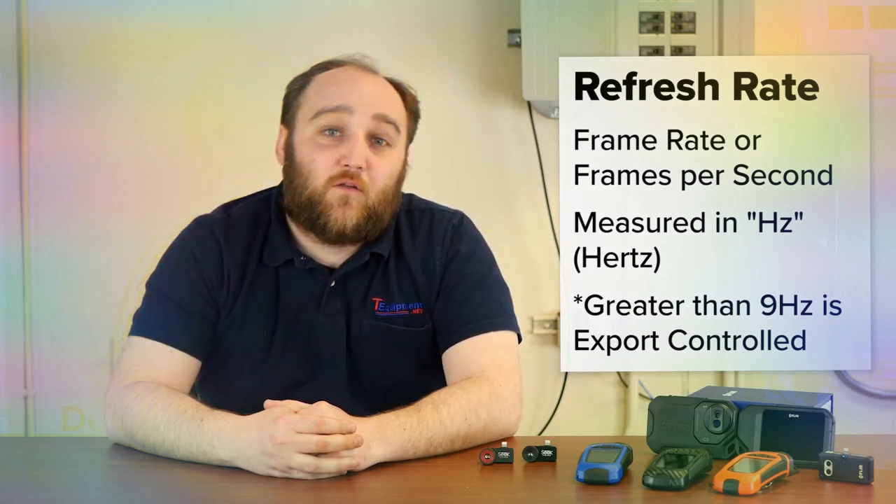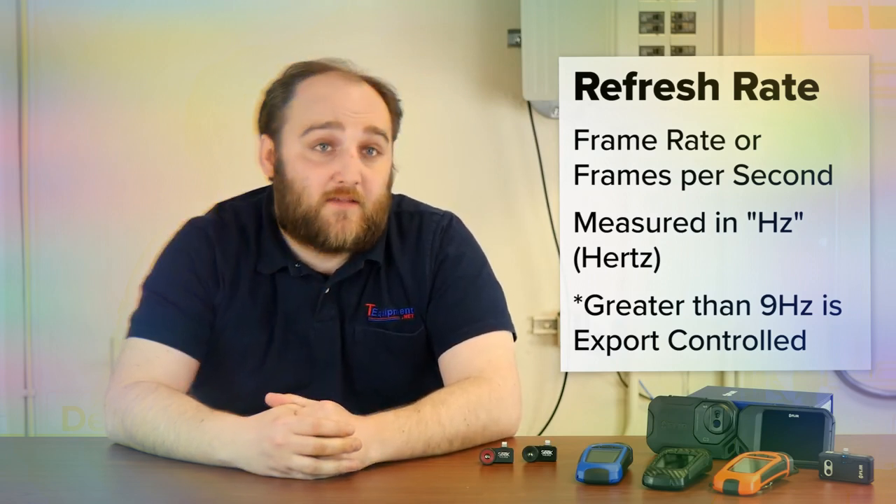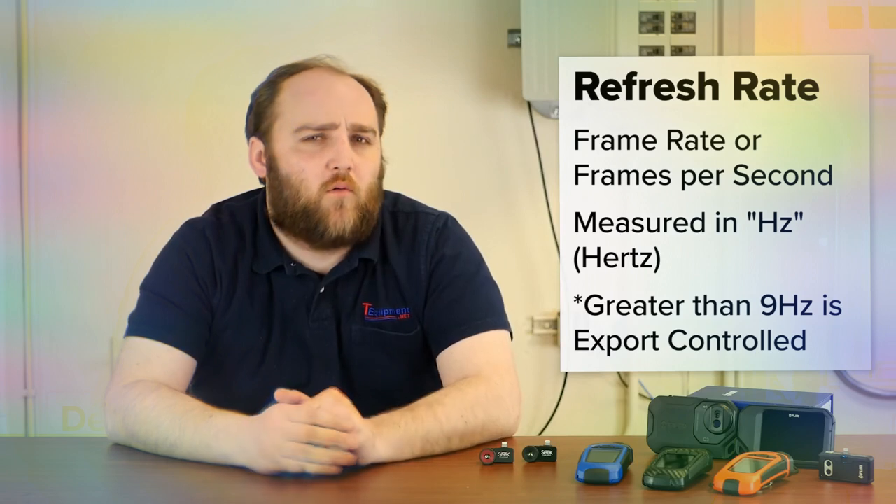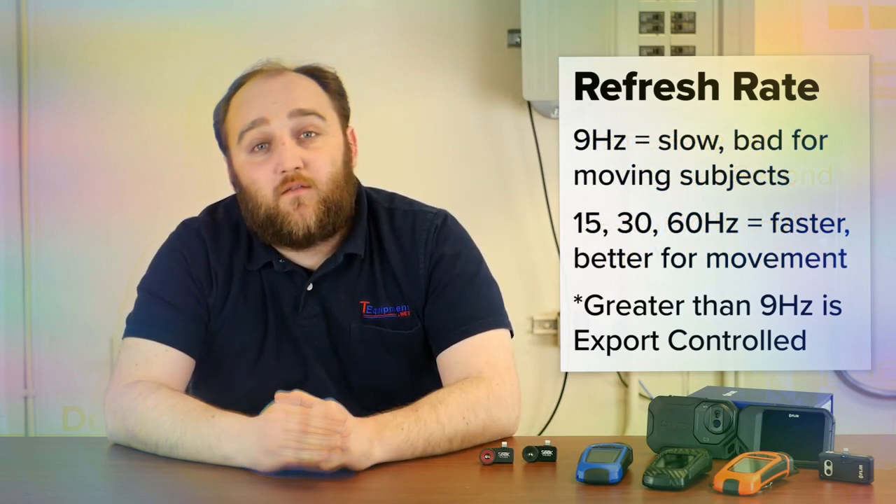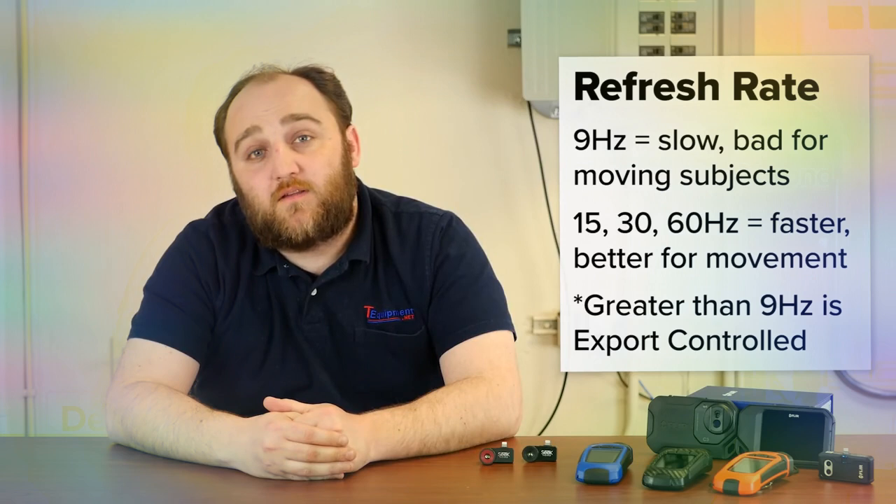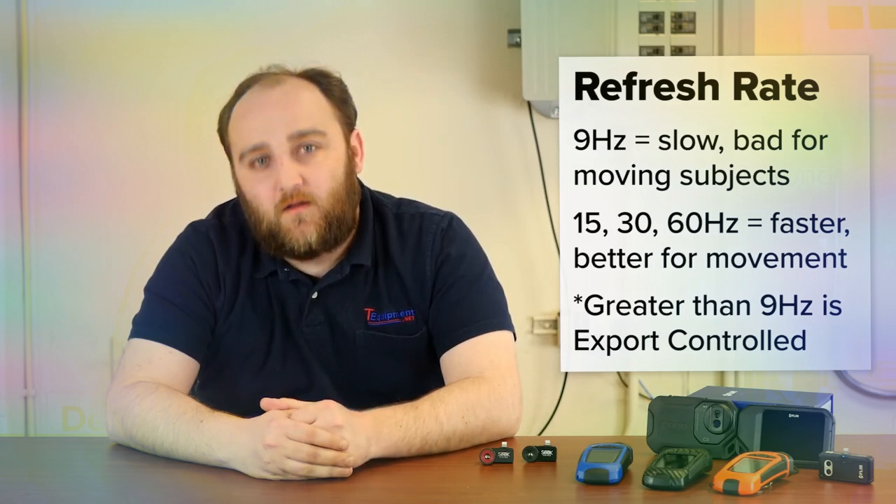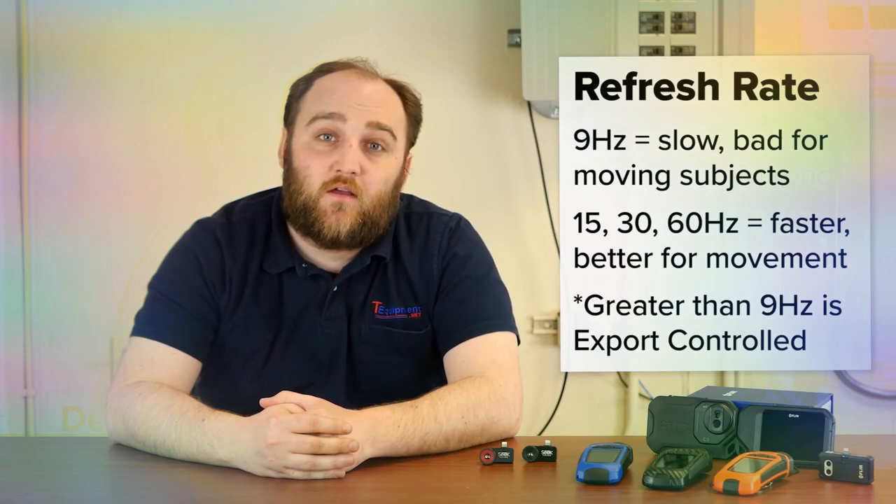If you are looking at anything that's moving, say in a law enforcement or hunting capacity, 9 Hertz is going to be too slow. You'll want a camera that's either rated 15, 30, or 60 Hertz for anything that's moving, or if you're doing any kind of scanning, particularly at a distance. A higher refresh rate is better, and you tend to pay more for higher refresh rate cameras.